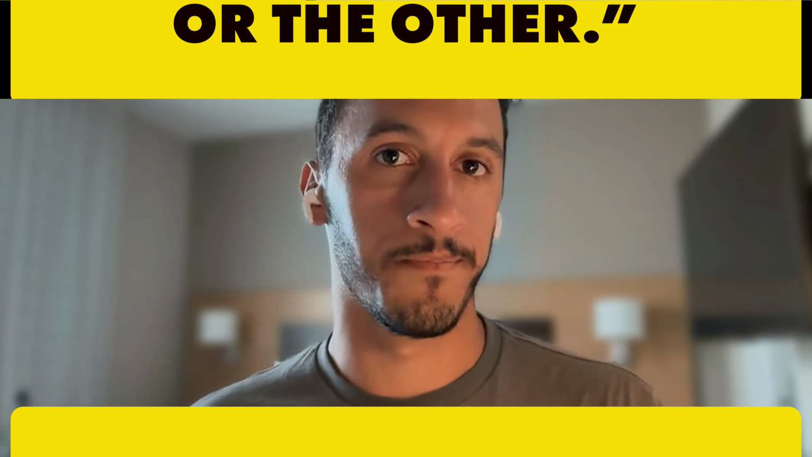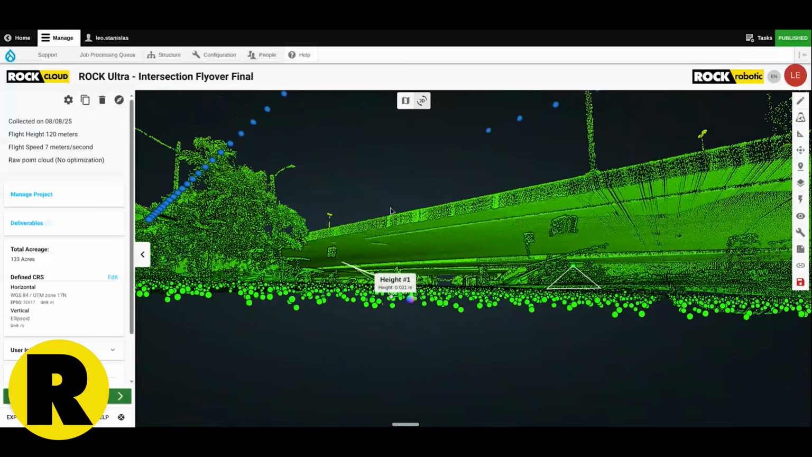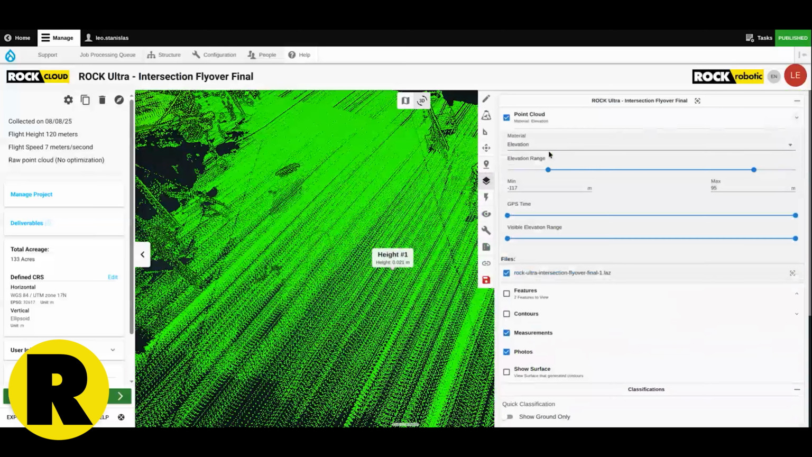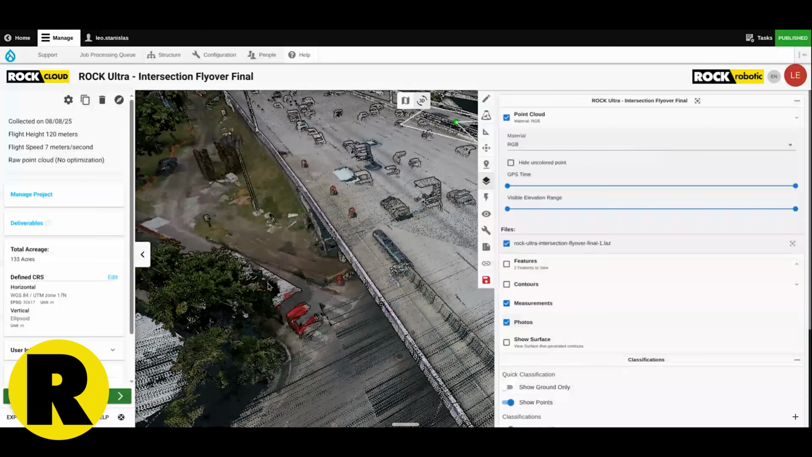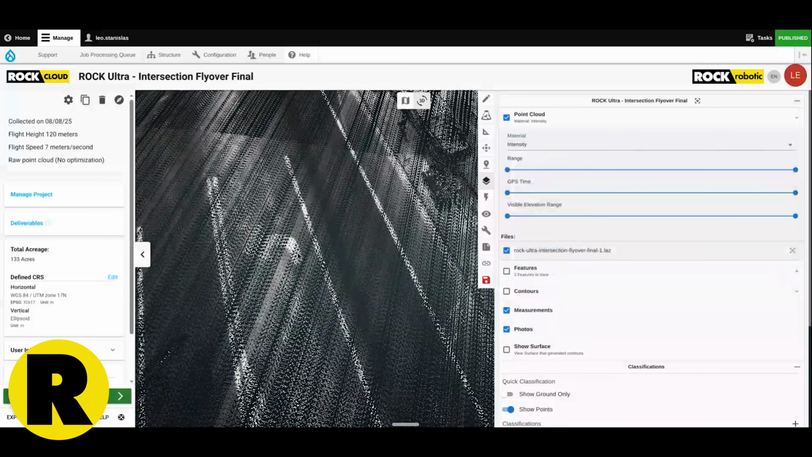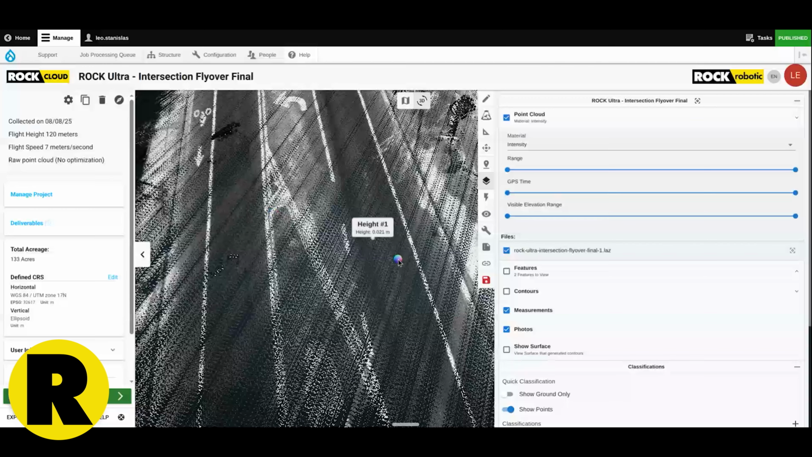With the ROCK Ultra, precision speaks for itself. Even flying at 120 meters above ground, the system delivers exceptional accuracy, with less than 1/10 of a foot of noise straight out of the raw point cloud. That means survey-grade detail without heavy optimization. The results go beyond accuracy. ROCK Ultra's colorization brings structures to life, from rooftops to light posts, with vivid, reliable detail at high altitude. And with crisp intensity returns, every feature stands out with unmatched clarity. The level of performance is why surveyors can trust the ROCK Ultra to deliver stunning data quality every single flight.